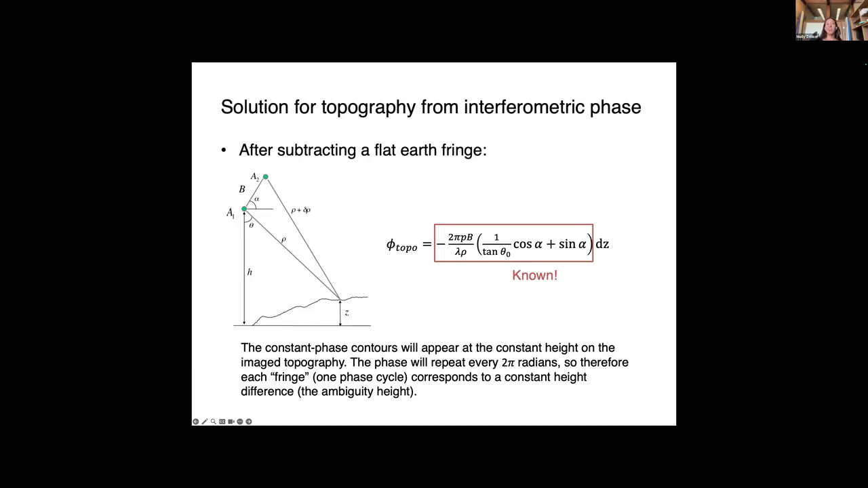Now that we can compute the height of every point on the ground, and we know what our critical baseline is and what our perpendicular and parallel baselines are, we can solve for topography from that change in phase between our two acquisitions. Here we know all of these parameters, and we do something called subtracting a flat Earth fringe.